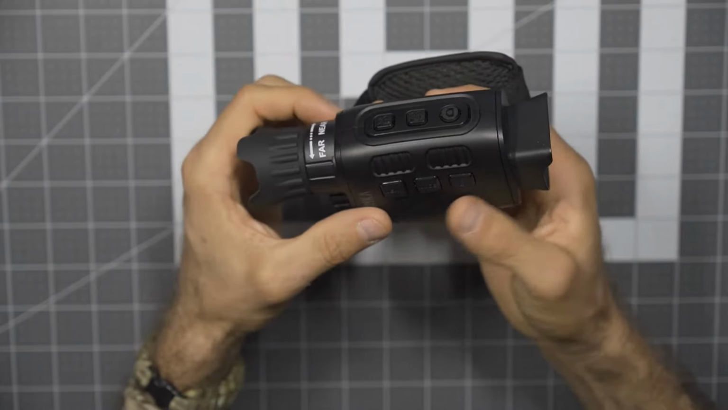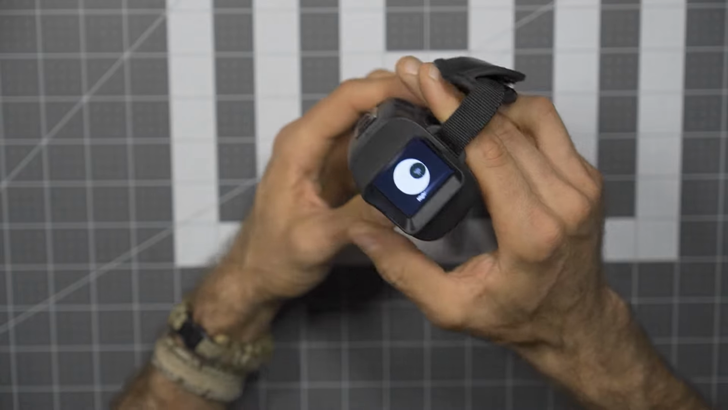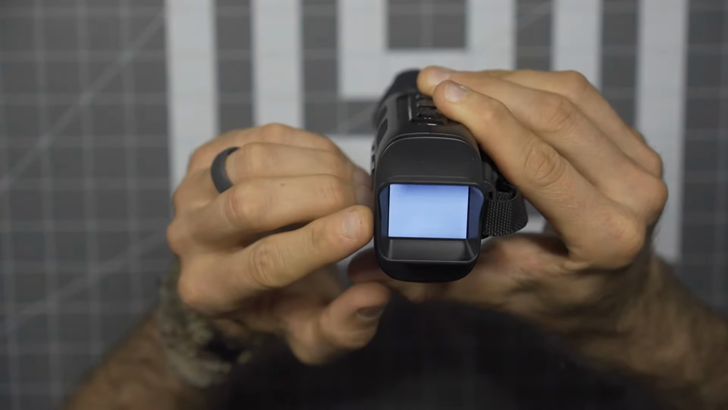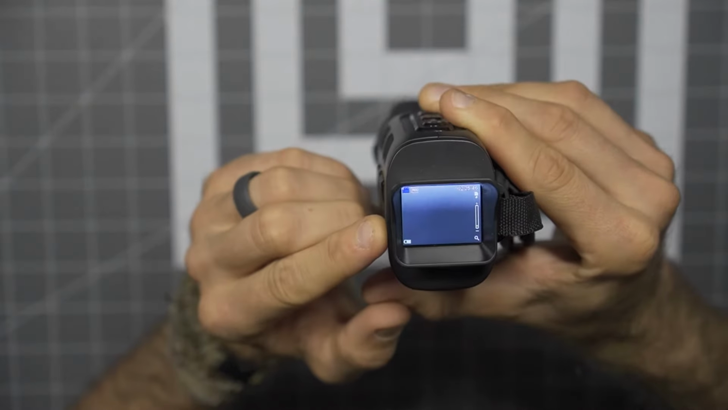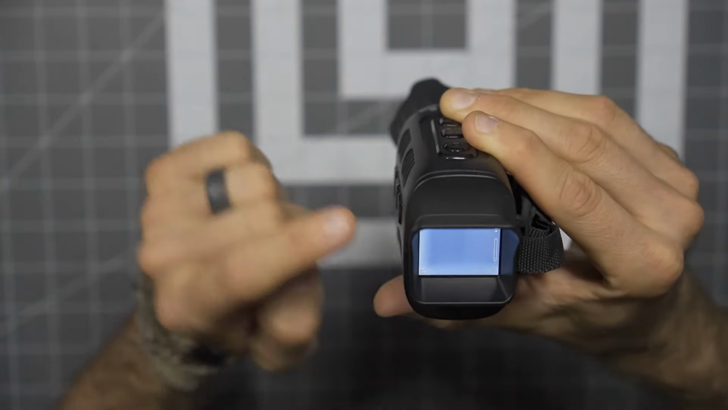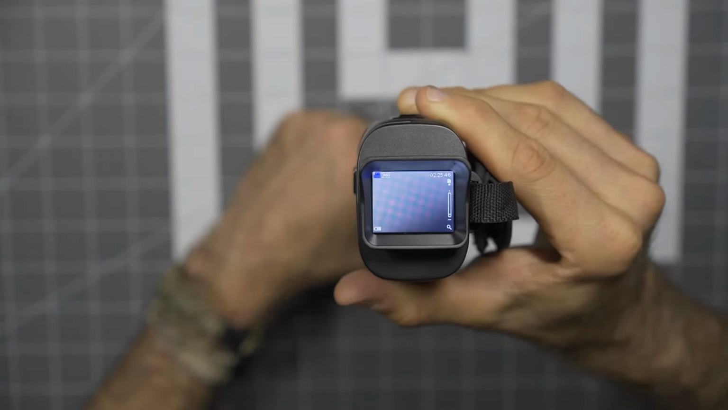Now getting into the details here, as we press the button, so long pressing here, that will turn this on. And you can see here, it's going to start. So here, no problem. There you can see your screen. Now we are far too close inside here to get any benefit of being able to see anything.